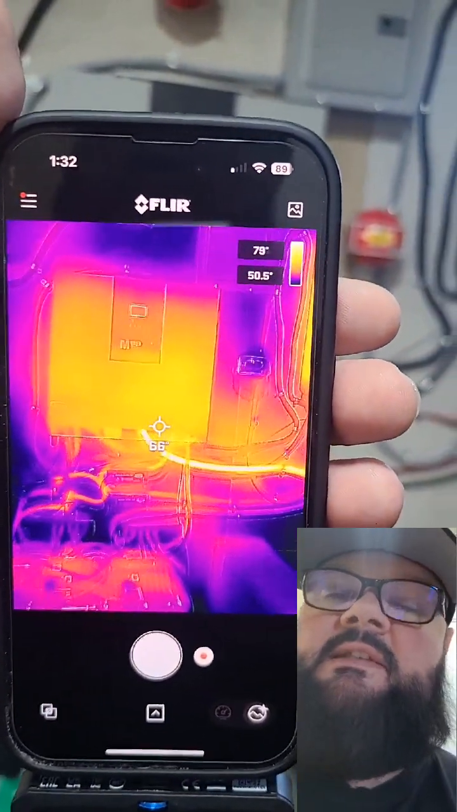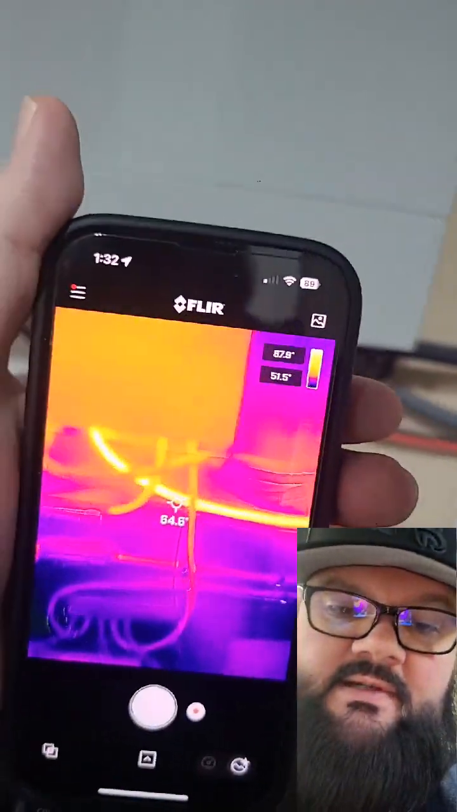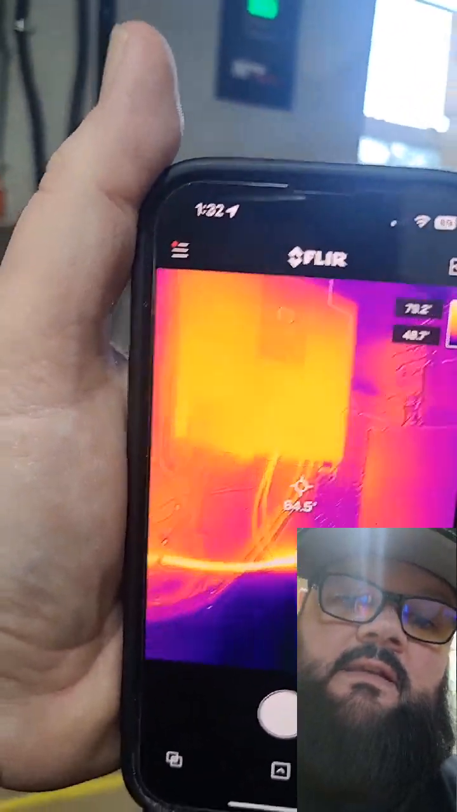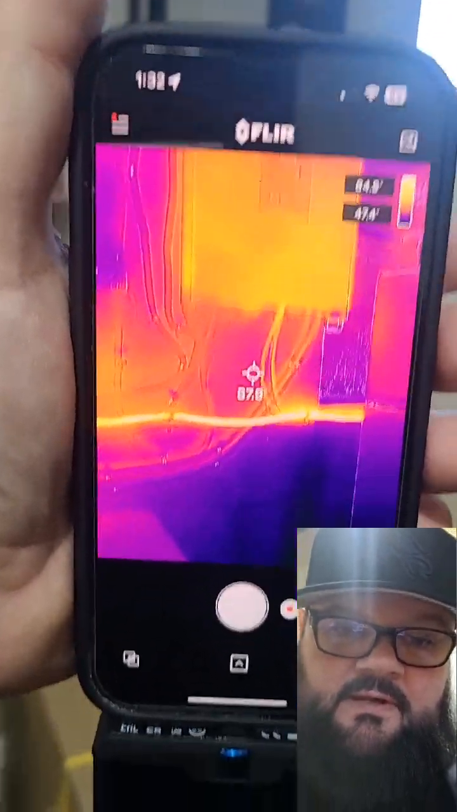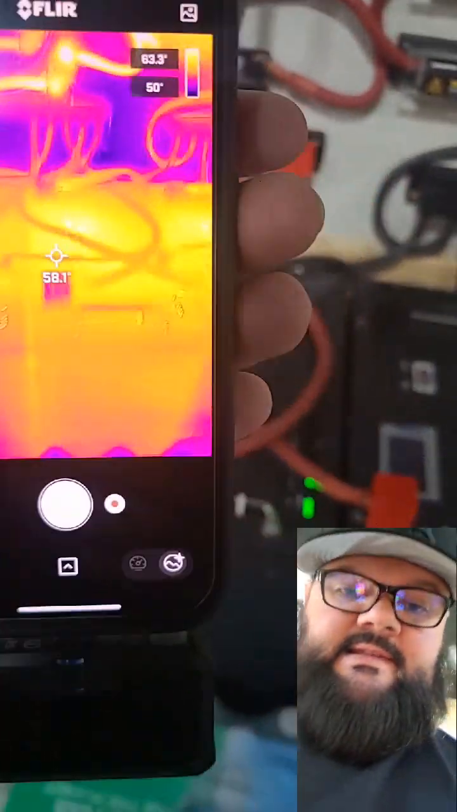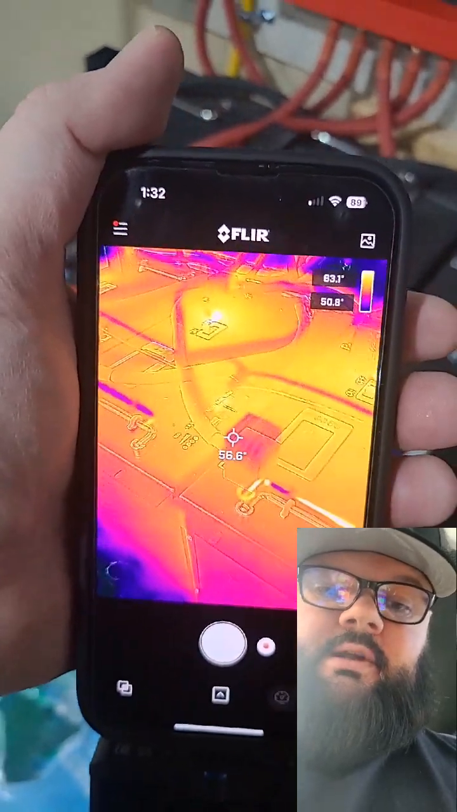We got some good sun today, so you can see that my solar cables are nice and hot, feeding all that yummy power in there. But what you really would do with this is keep an eye on your cable connections.